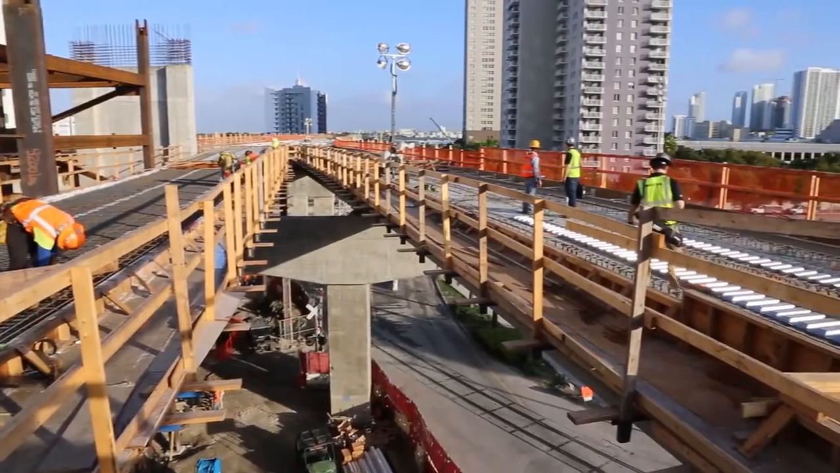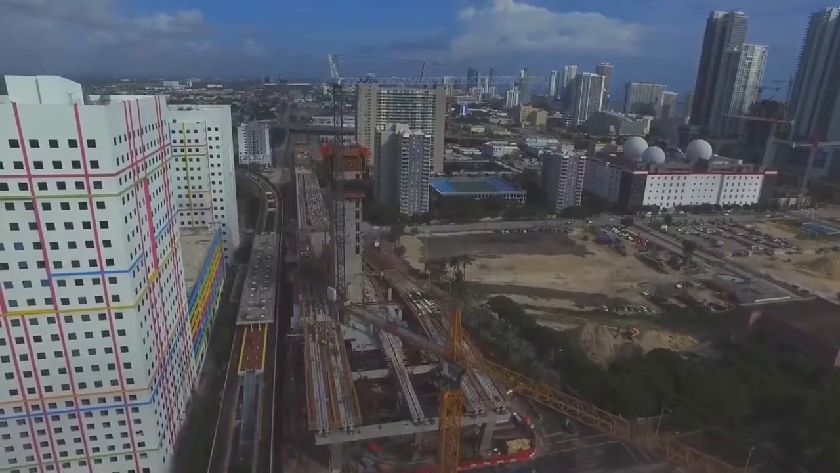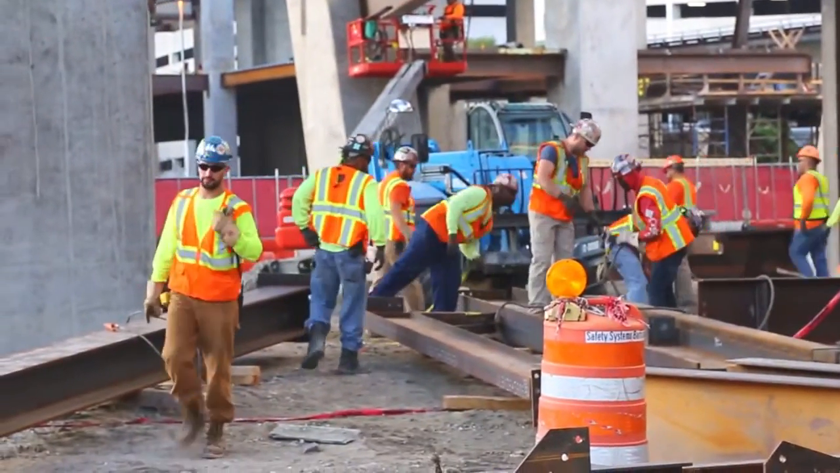This is the Brightline Miami Central Station project. It's in the heart of Miami, right in the new downtown. It's really the next-gen infrastructure that Miami needed to bring itself into the 21st century. It's a relatively tight site in downtown Miami.